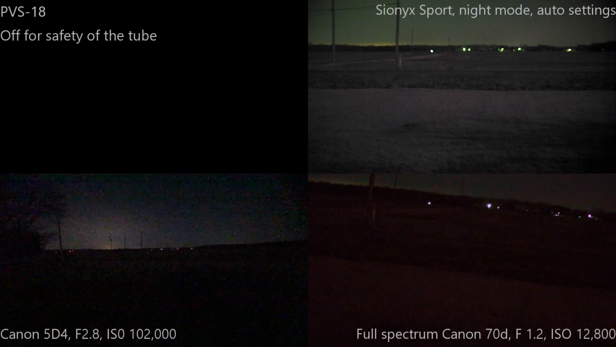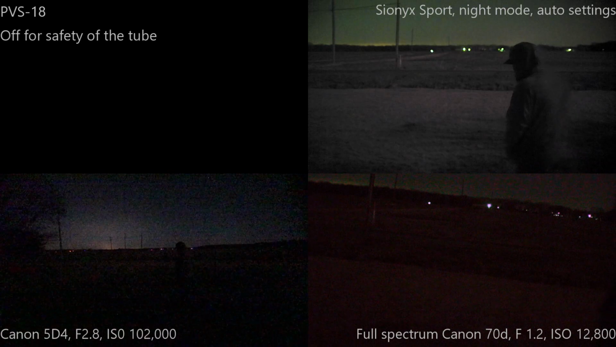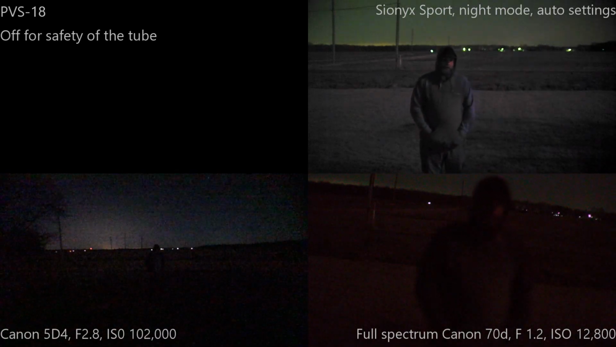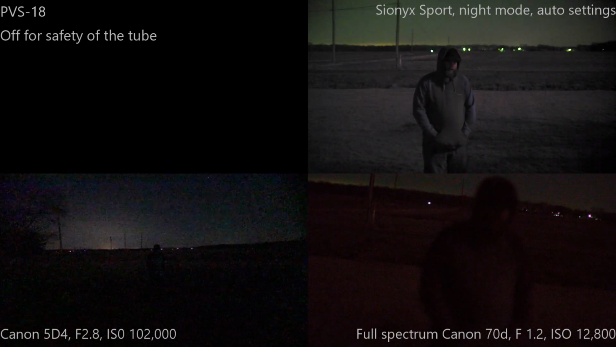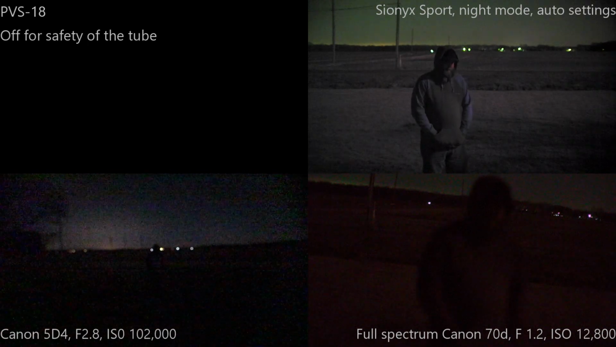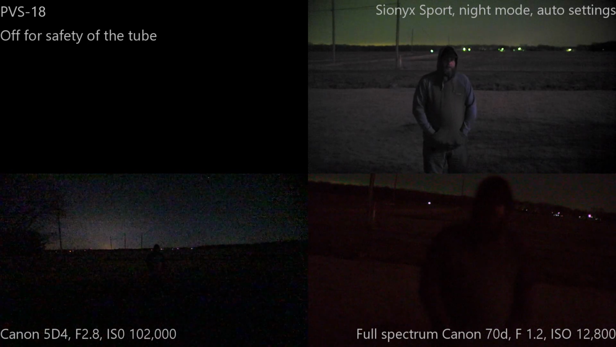I just am. I don't know how they managed to put such a small sensor in that camera and make it come out looking that bright without a ton of noise. I mean, it's noisy, sure, but that's to be expected.